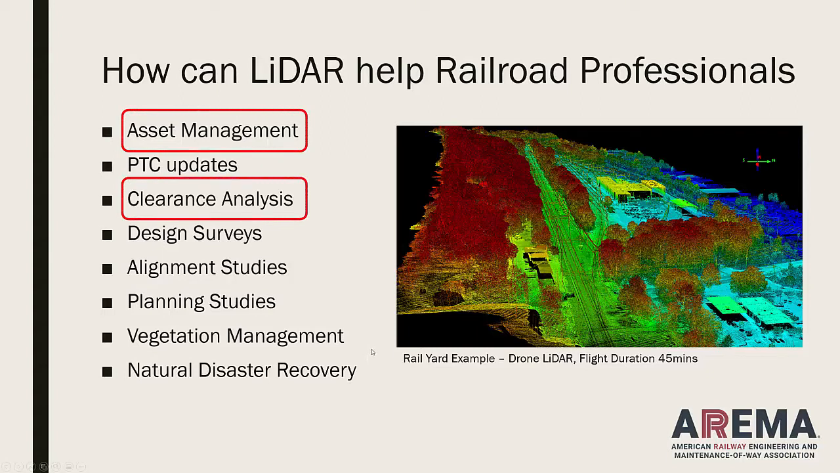We're going to talk now about asset management and clearance analysis. These are two things that are part of this subgroup that's preparing the use of a LiDAR technology to solve the asset management and clearance analysis problems. And I'll show you some details and examples of that.